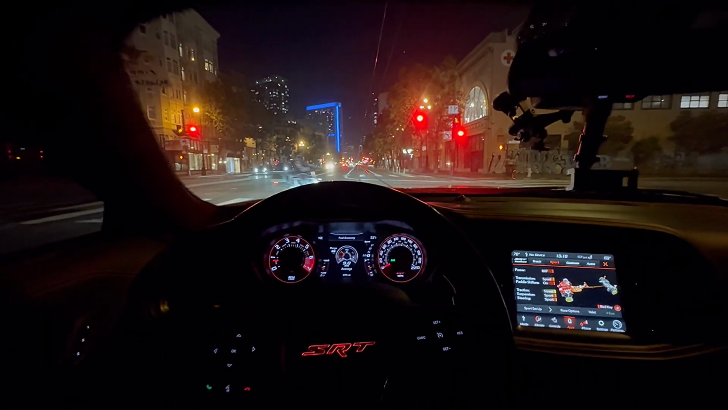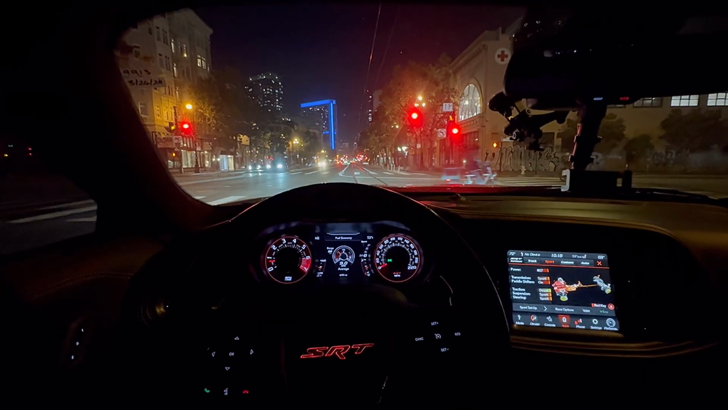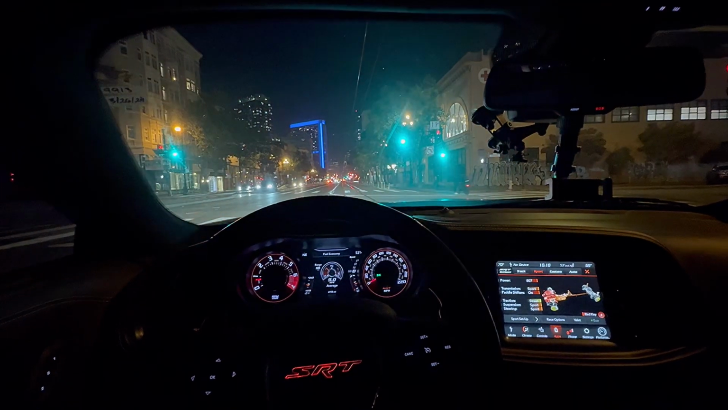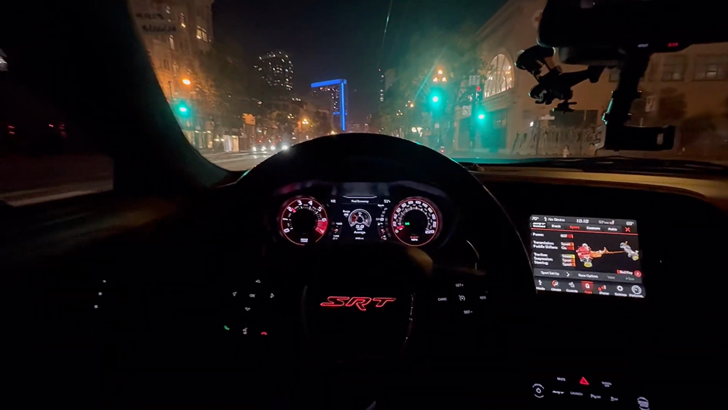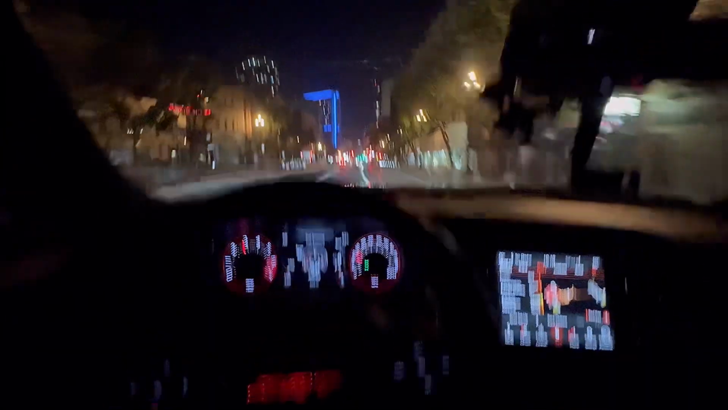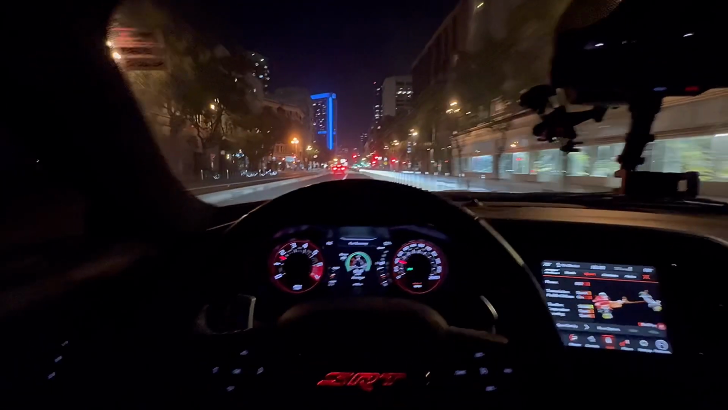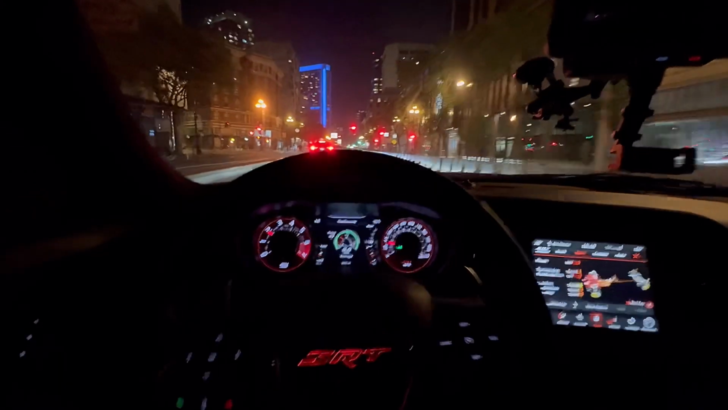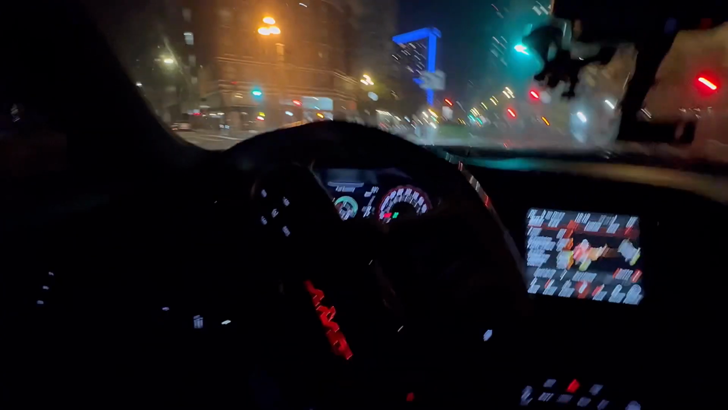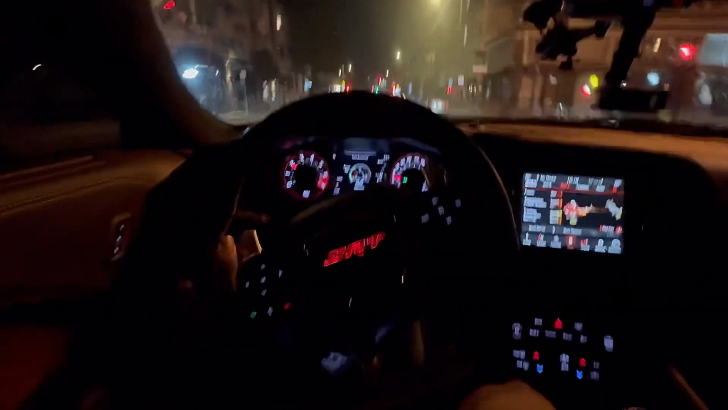Well, we got a biker passing. That's a fly picture though. Gotta figure out what the thumbnail gonna be. Bending corners.